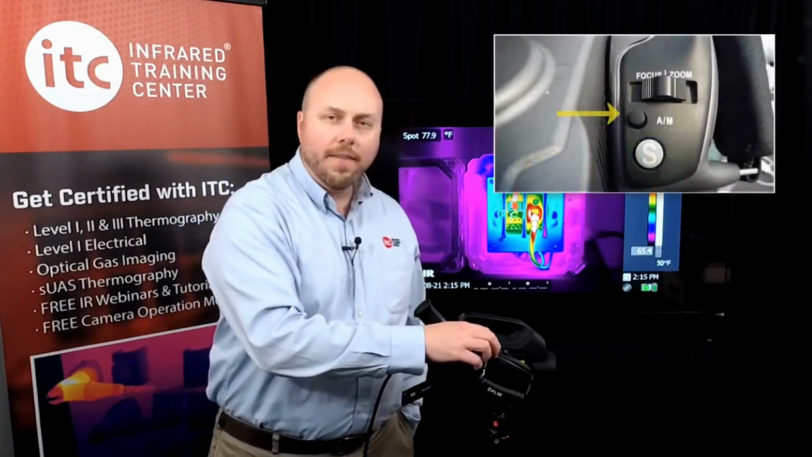It can be initiated by holding down the auto manual button here on the hand grip. Now, before you do that, be sure to first put the lens cap in place so that the camera has a uniform target to observe. If you forget to cover the lens, the camera will compensate against whatever scene you're looking at, effectively imprinting that image into the detector, causing it to appear as if it's been burned into the image. Now, not to worry, this is only temporary. By putting the lens cover in place and running the calibration again, you can remove this mistake and return to live imaging mode with a balanced and stable detector array.